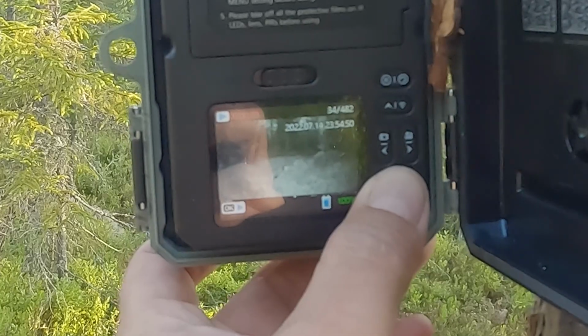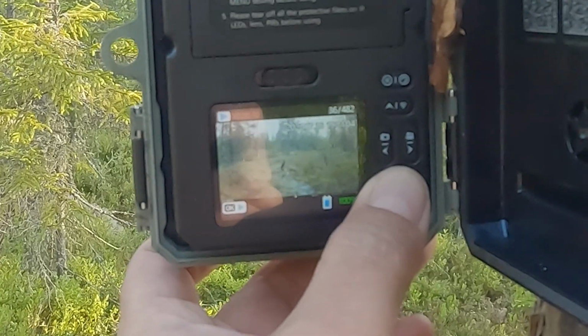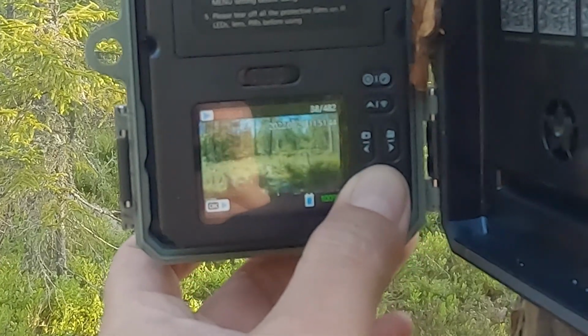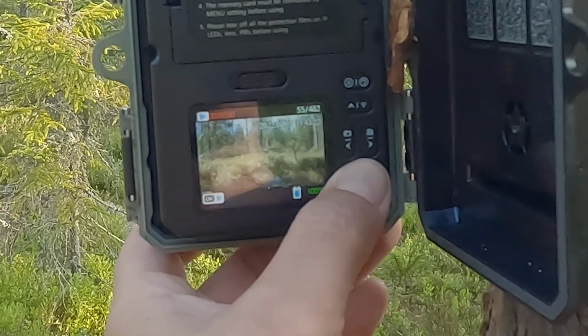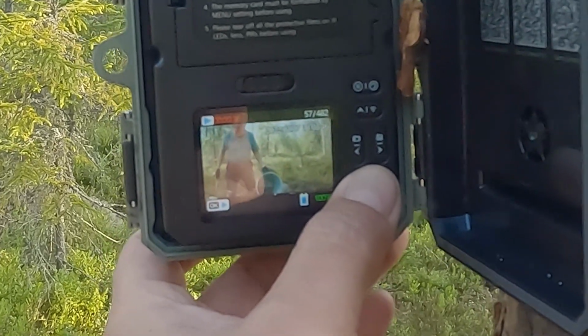But there's definitely a raccoon dog, a crow. Well, we're obviously going to look at these properly later on. Oh, somebody came to have a look at it.